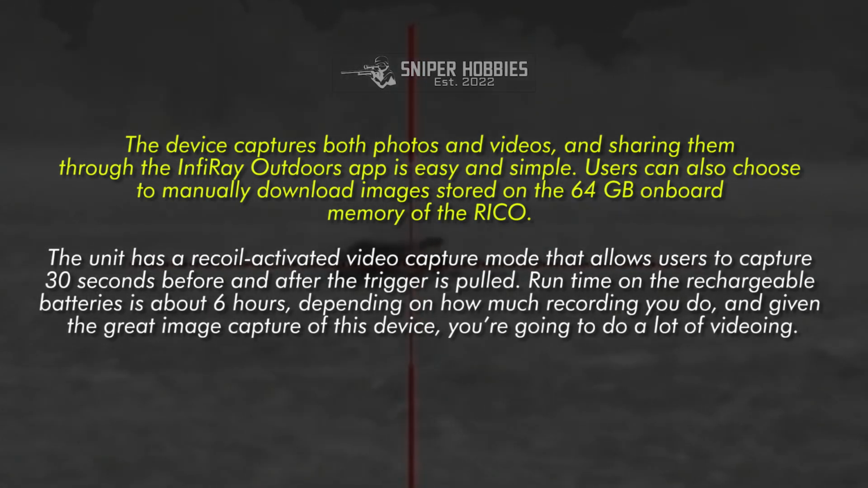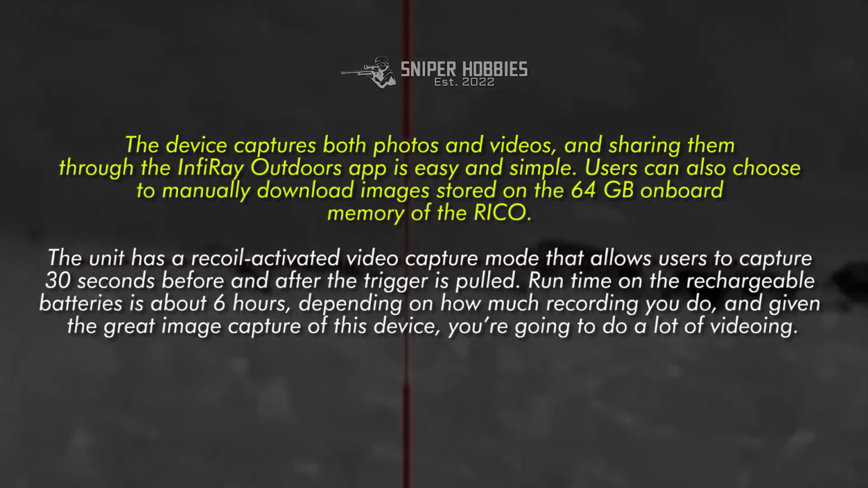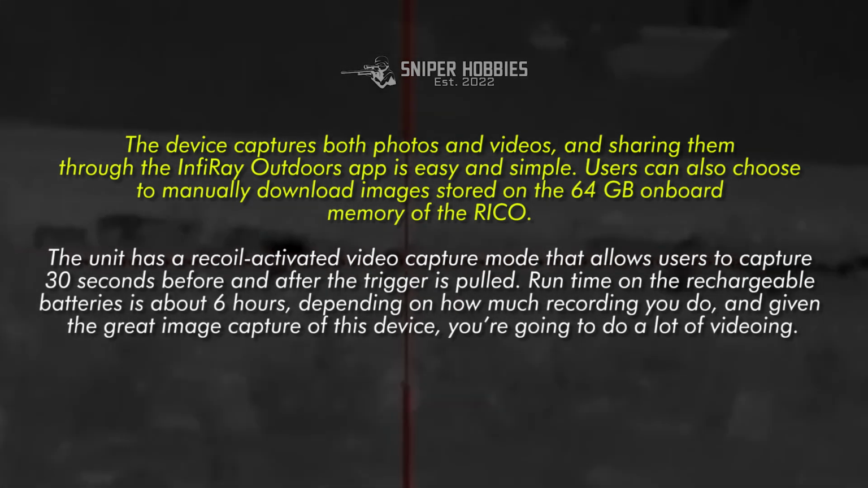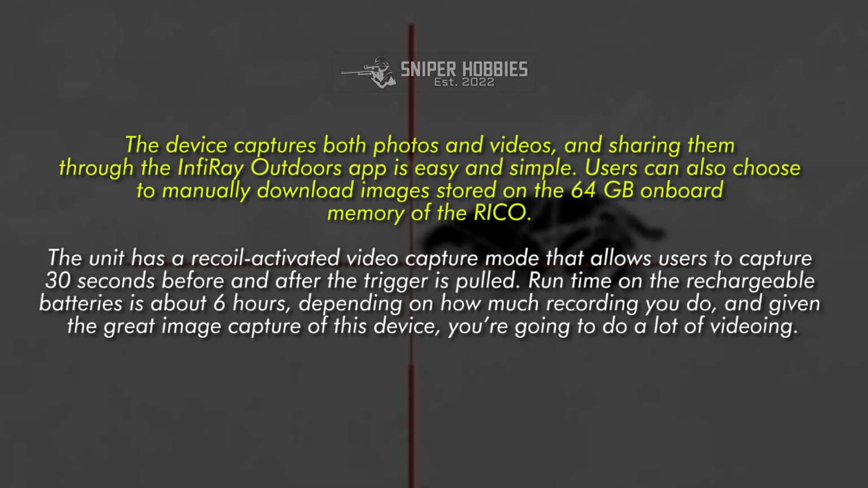Users can also choose to manually download images stored on the 64 GB onboard memory of the RICO. The unit has a recoil-activated video capture mode that allows users to capture 30 seconds before and after the trigger is pulled. Runtime on the rechargeable batteries is about 6 hours, depending on how much recording you do, and given the great image capture of this device, you're going to do a lot of videoing.